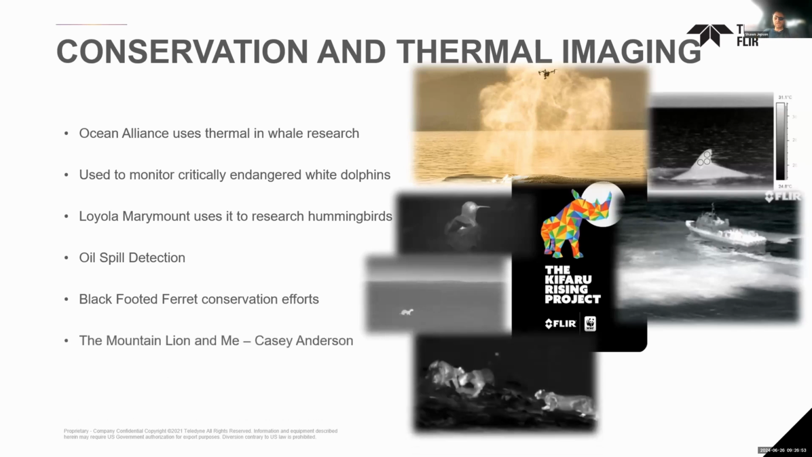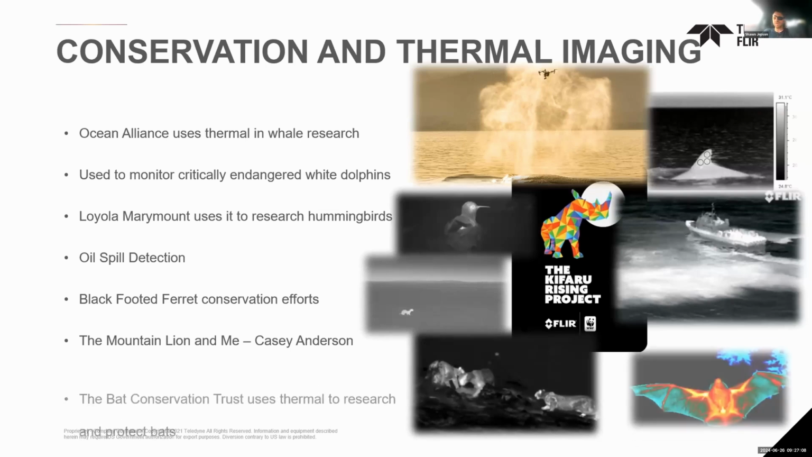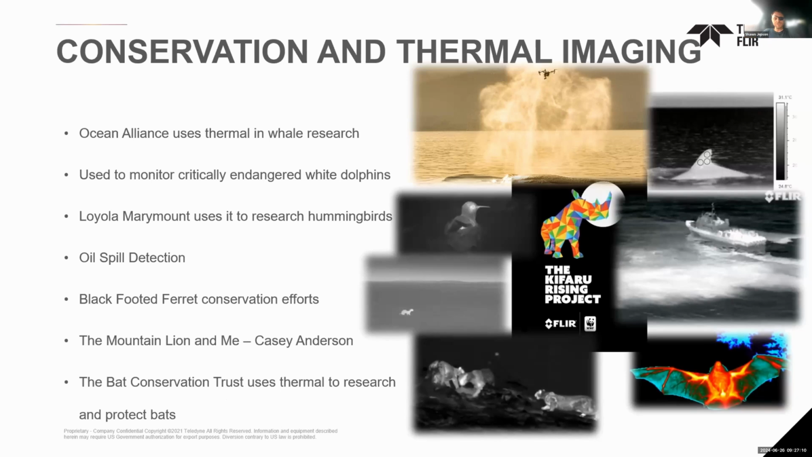If you've seen Casey Anderson on Nat Geo, The Mountain Lion and Me, thermal imaging has enabled him to find out a lot that we didn't know about mountain lion behavior, and a lot of things that thermal imaging helped us learn that we never would have found out otherwise. Another one is bats. That's used to research and protect bats. These are all just a handful of conservation uses that thermal imaging has played a part in.